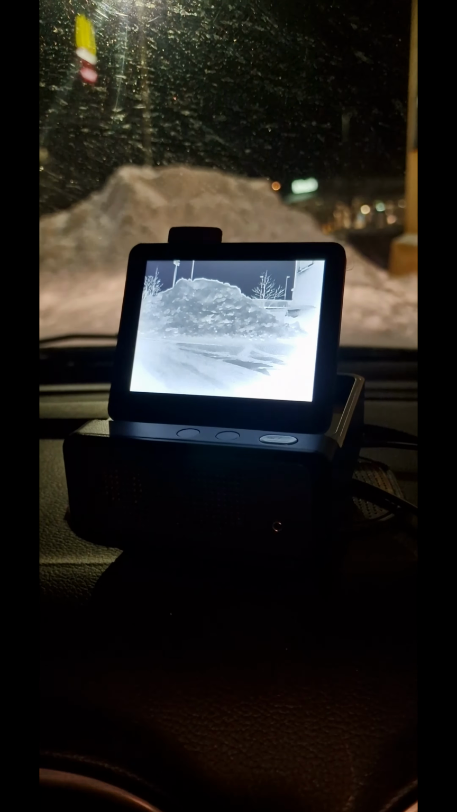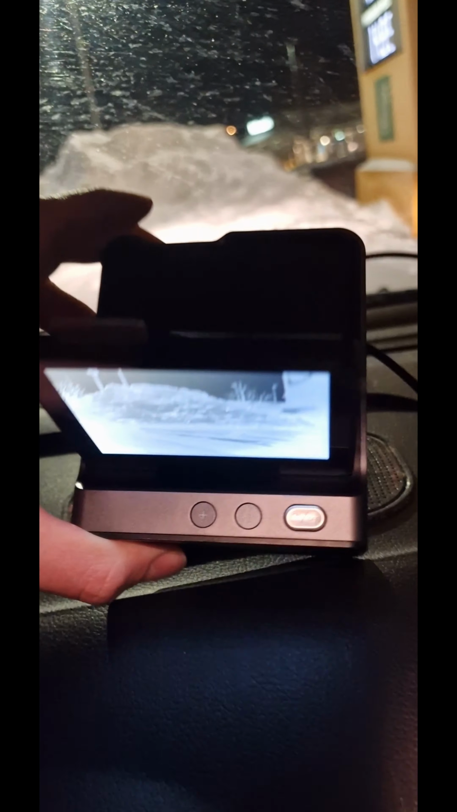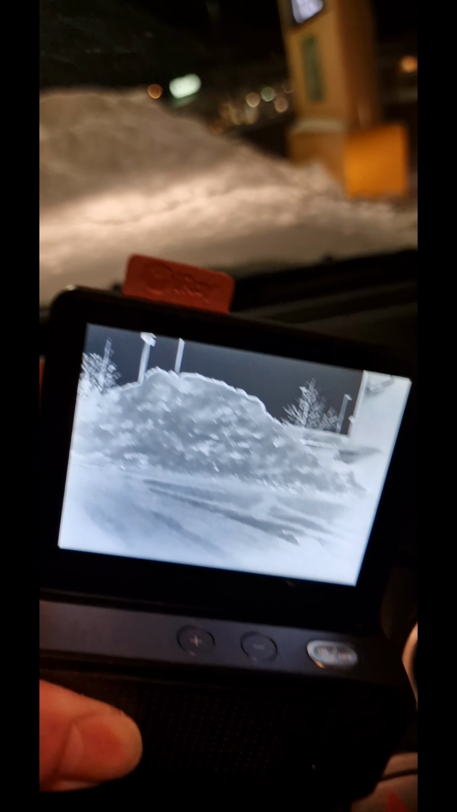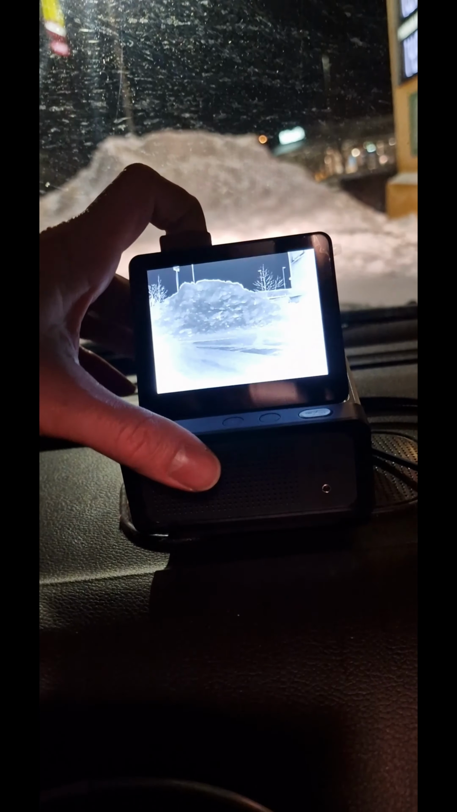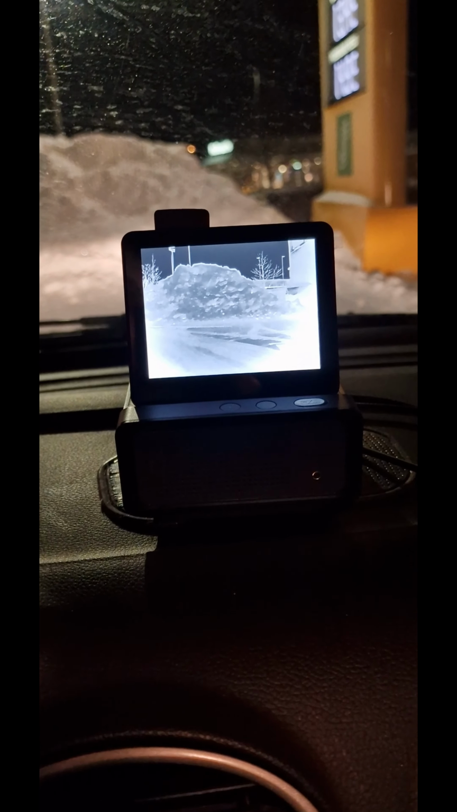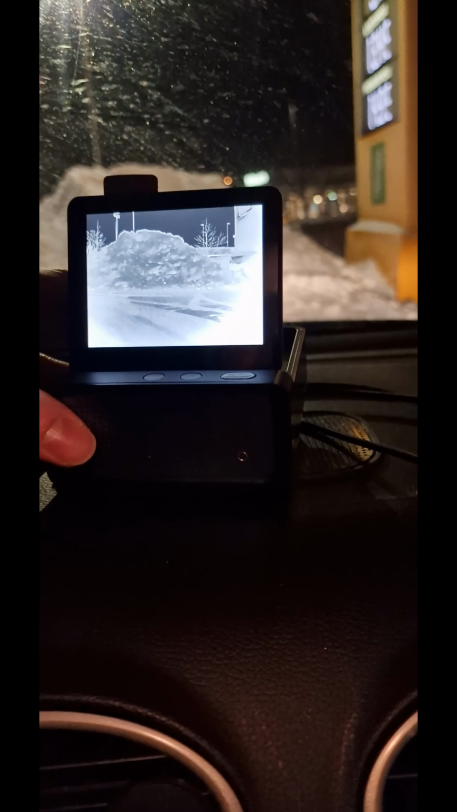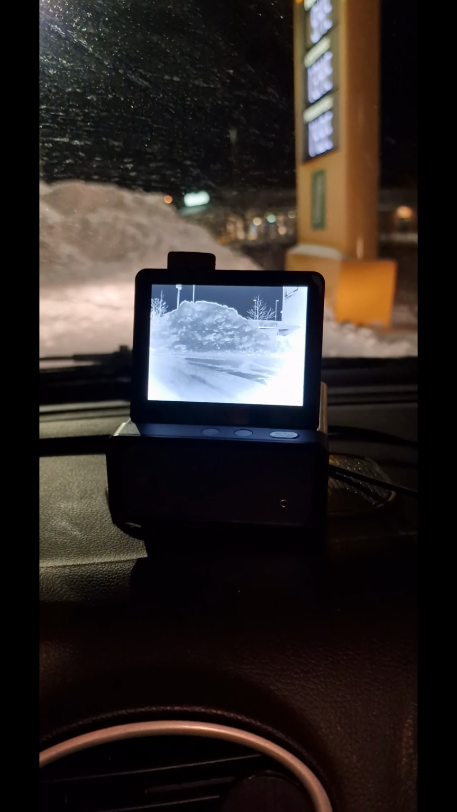Then I try to take my light off. Alright, the screen is looking like this. You can just pop it up and down, and it has this kind of letter-style Infiray clip that you can hold when pulling the screen up. It doesn't have screen brightness adjustment yet. I hope an update is coming for that, because it's pretty light and shining to the eyes while driving in total darkness.